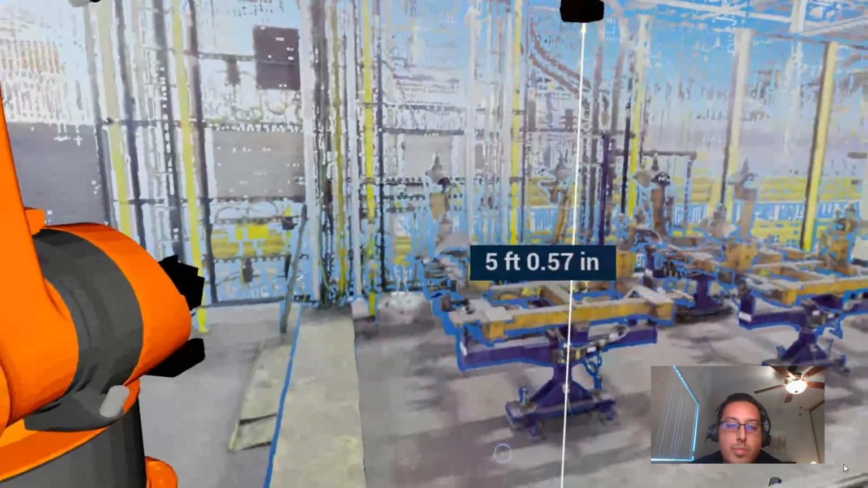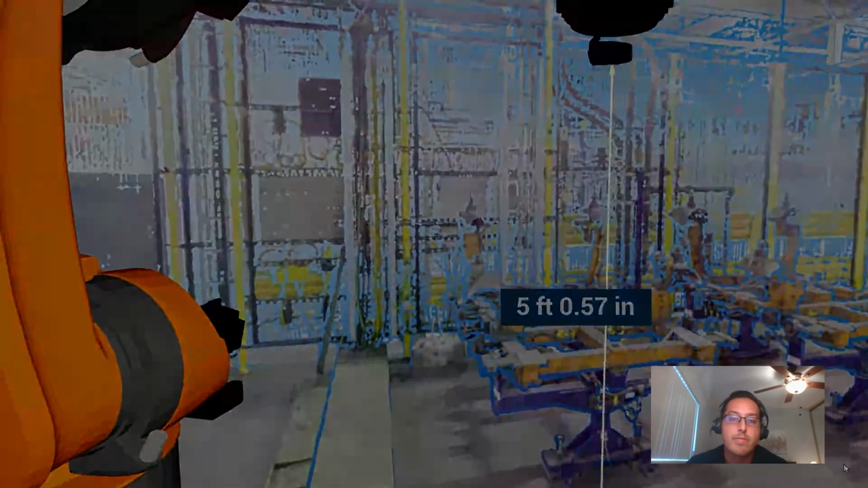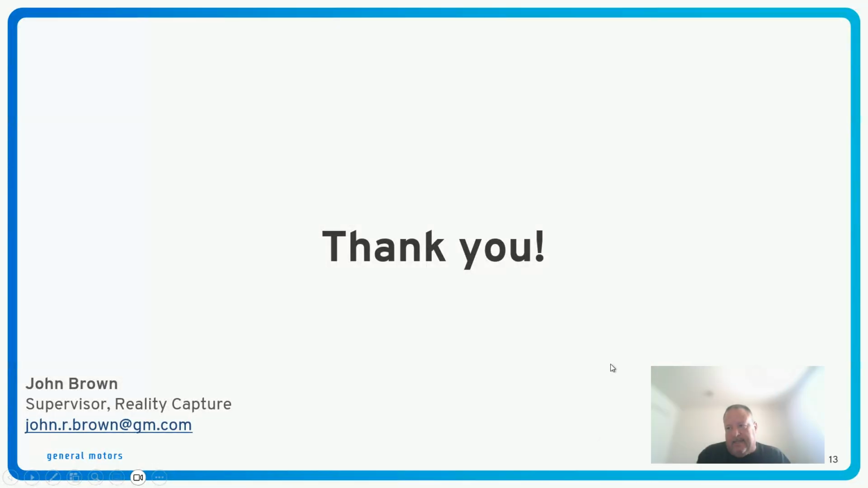So this is just a really quick preview and sneak peek of what we're working on in the VR, AR, and XR space. And I want to give a big thank you to John and the team at GM for letting us use some of this sample data that you've captured from your facilities. You guys have been a great partner, and I'm excited to see where we take this in the future. Yeah, it's fantastic. If I just wanted to sum it up, based on that one video that you just showed there, I think Cintoo has allowed us to truly bring the plant to the engineer, which is kind of hitting on what you had just asked.